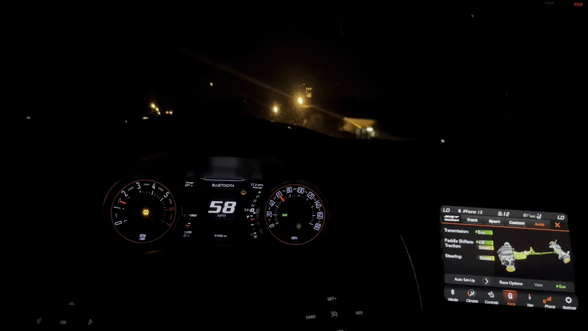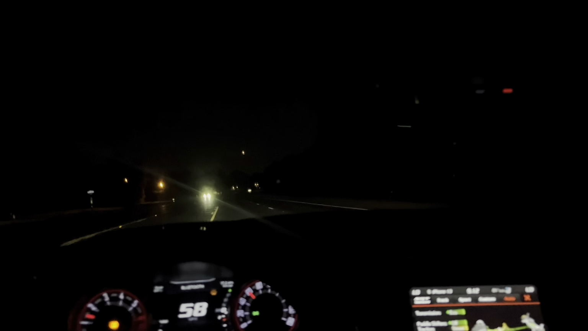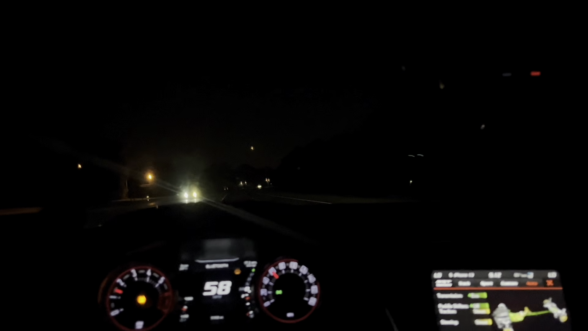Y'all see that? What the fuck is that? It's just like a bright light in the middle of the sky, and it don't look like no airplane, or it don't look like no helicopter, none of that. It's just a bright light in the middle of the sky. That's weird. What the fuck? Y'all see this? Man, look like it's getting lower and lower now. It is getting low. Oh, that's a helicopter. My bad.